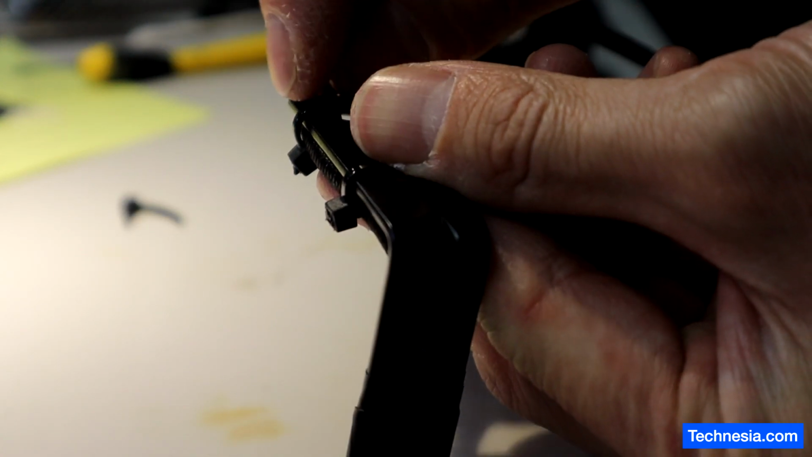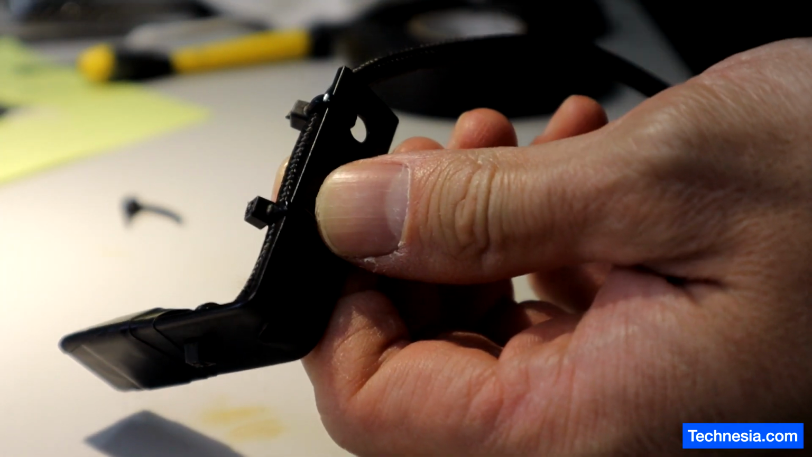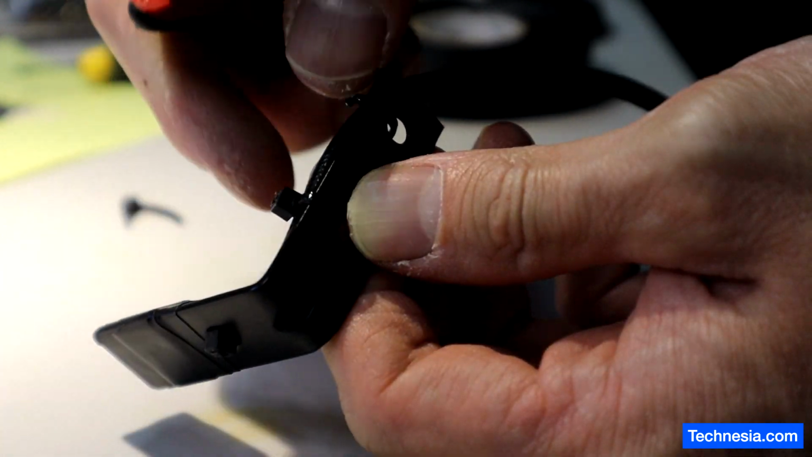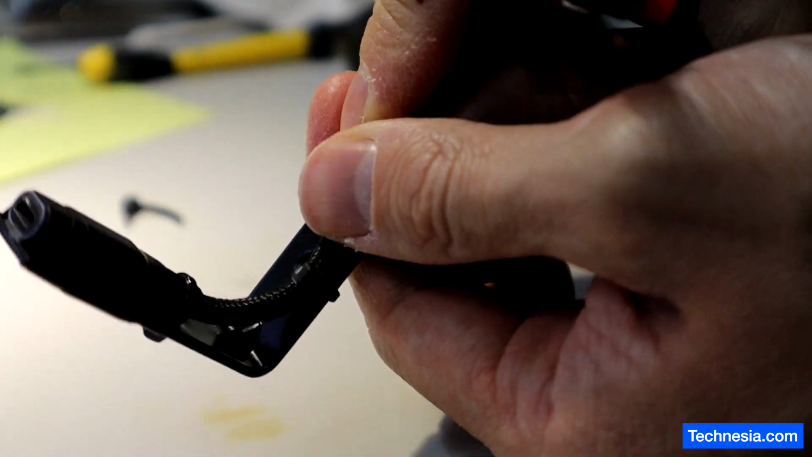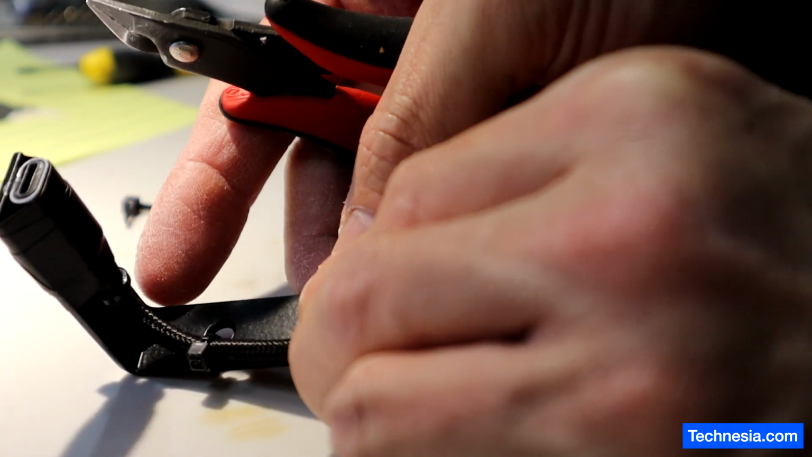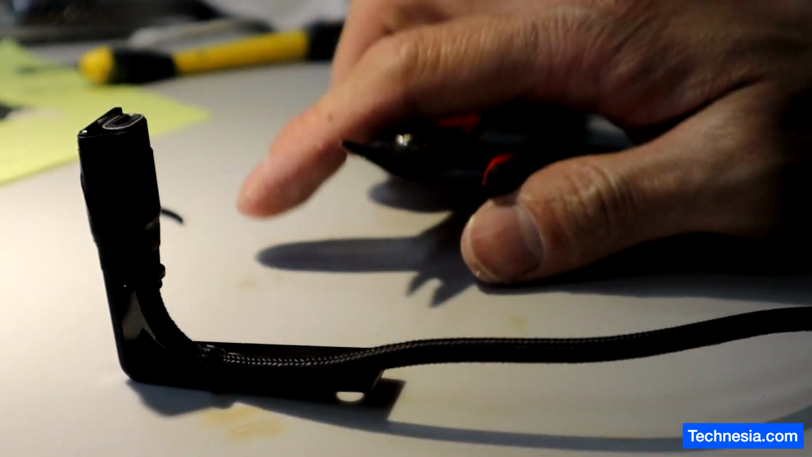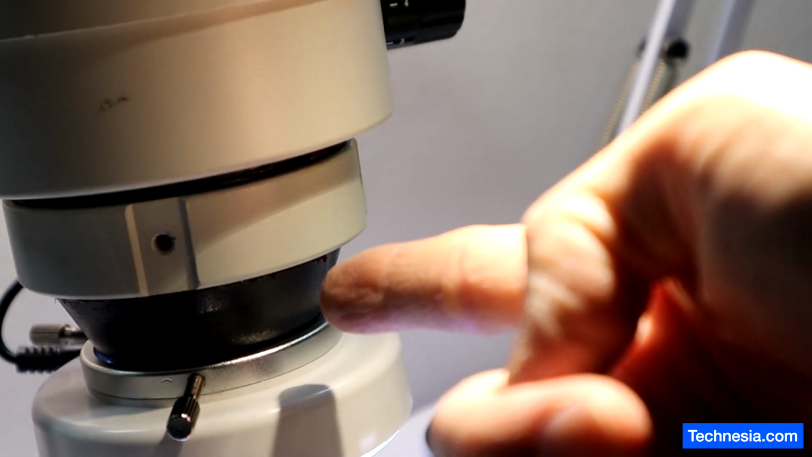And we need to cut this one off because we don't need that. There you go. Let's wait a couple hours until the epoxy is fully cured, and then we're going to attach this to the microscope.